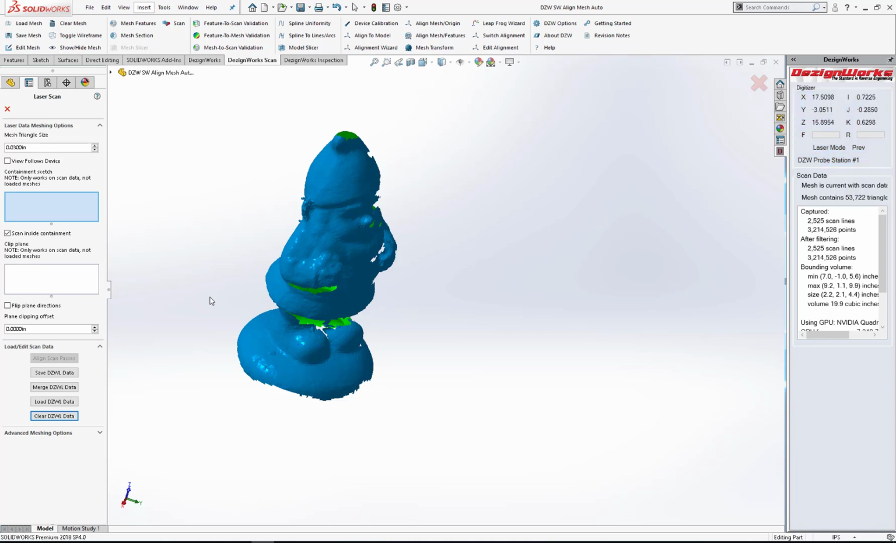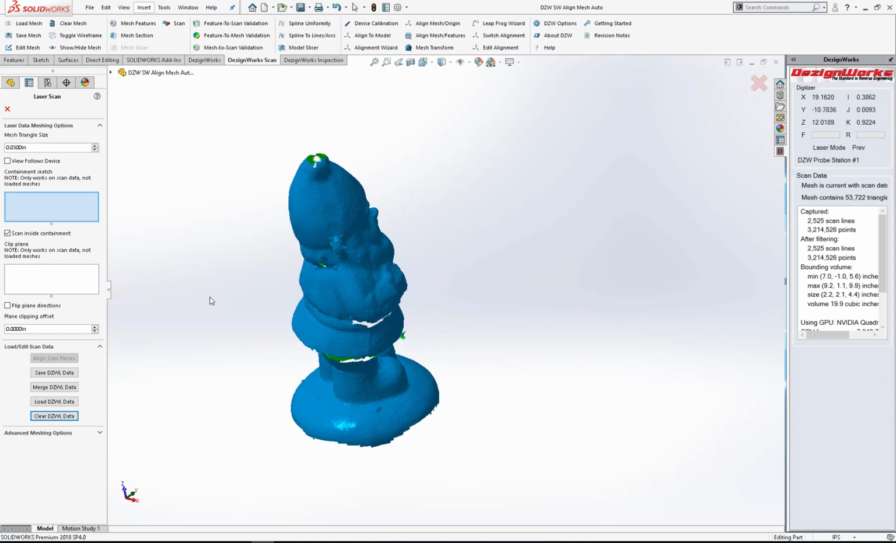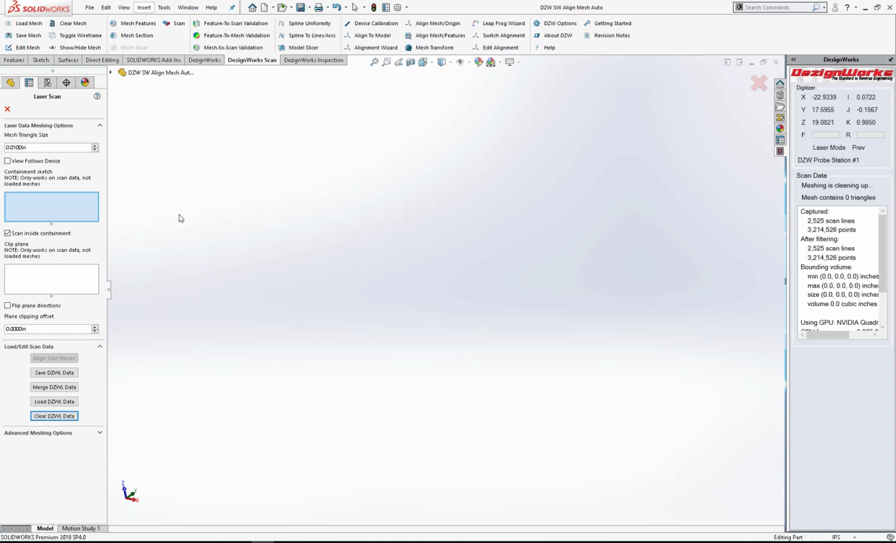Once we think we have enough data, we'll go ahead and use the merge scan data. You can rotate it around and look at it. We'll go ahead now and we'll reduce the triangle size to help improve the mathematical process.